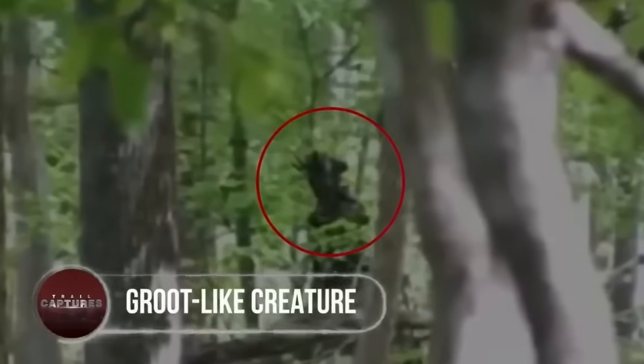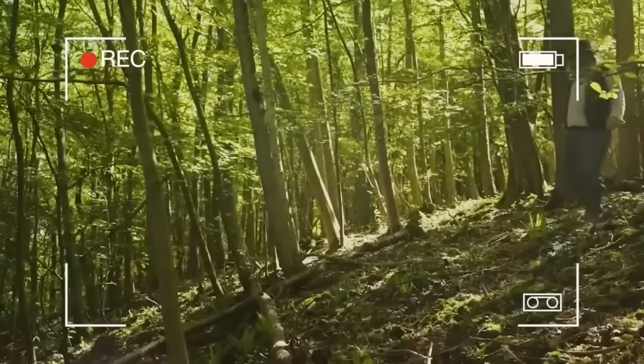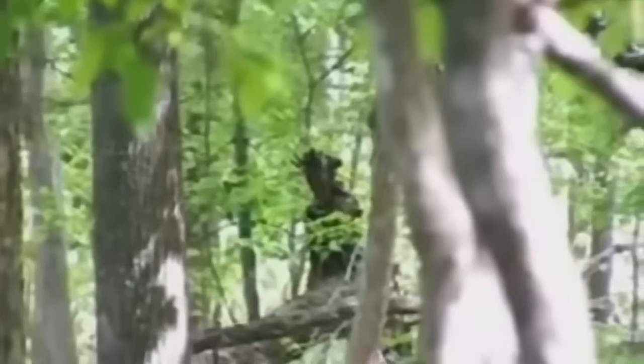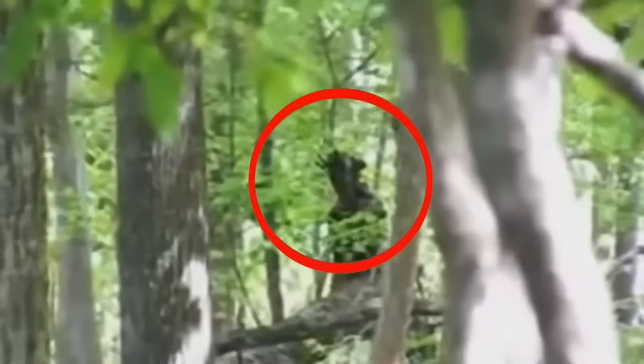Groot-like creature. If Groot has an evil twin, this probably has to be it. A Virginia family of 3 went out trekking in the nearby forest where they noticed a tall, dark man-like tree that also happened to be staring at them.